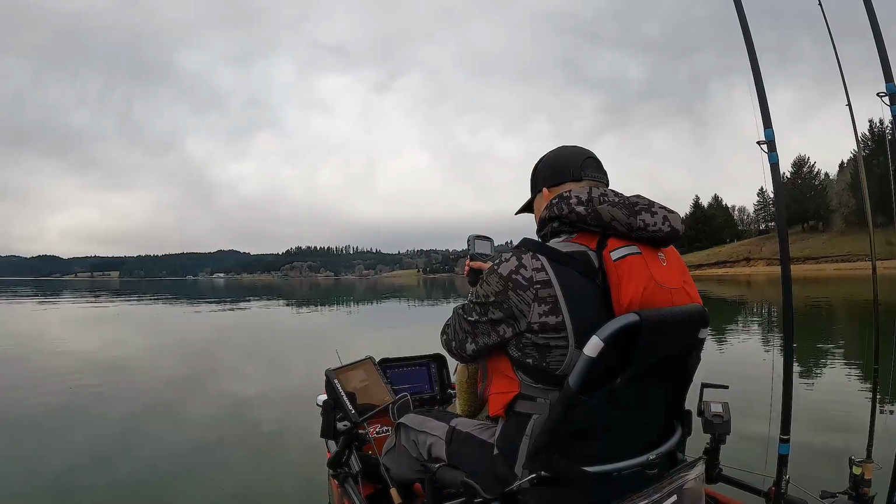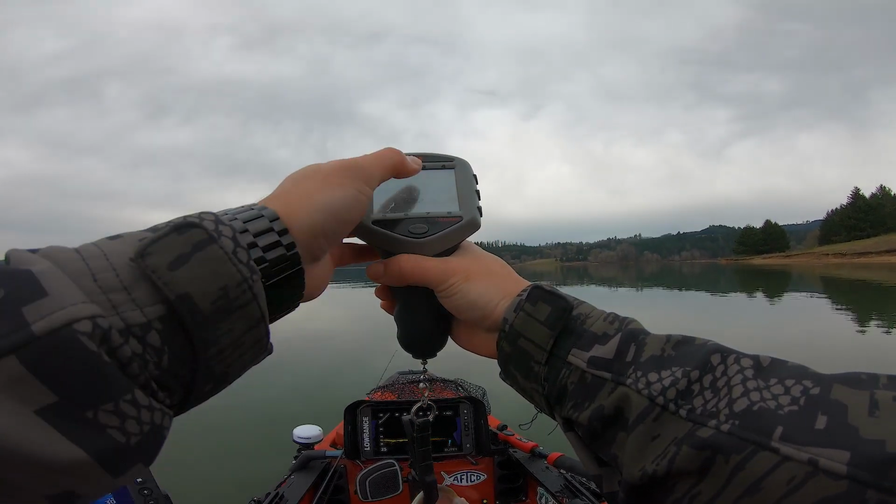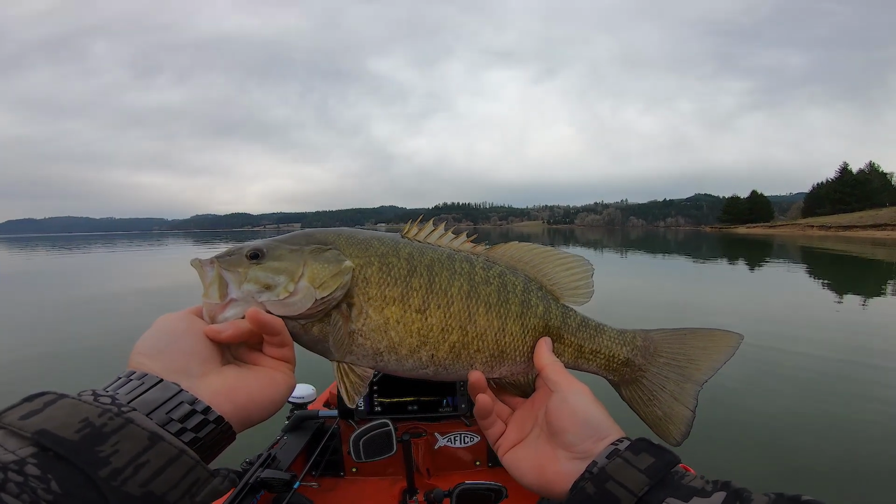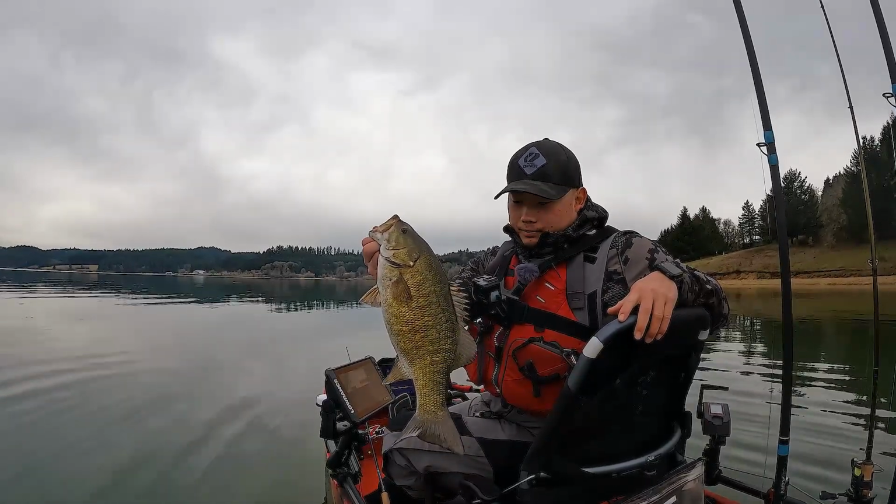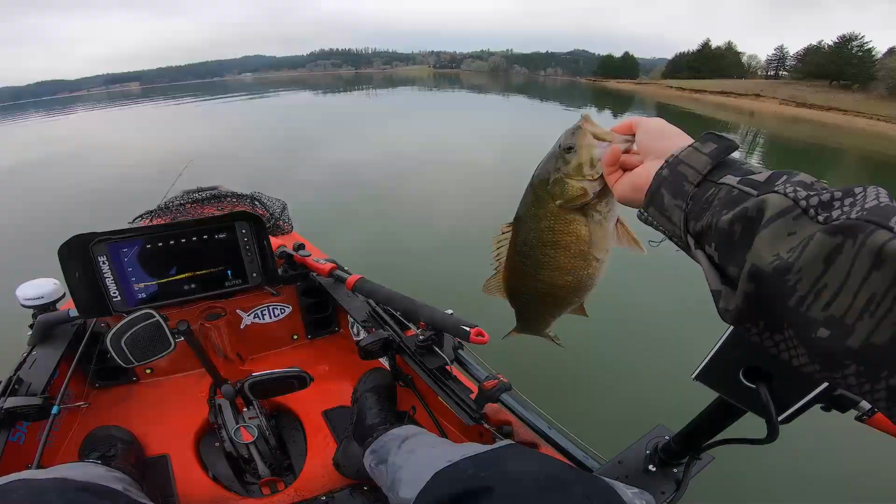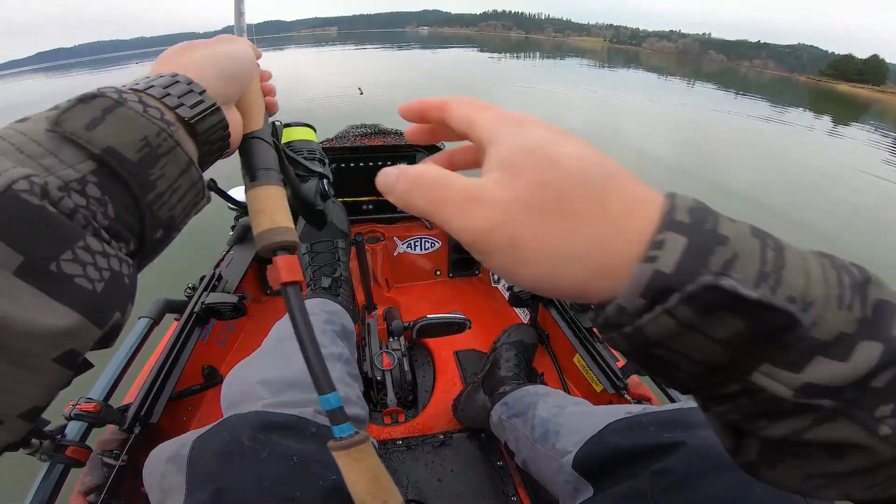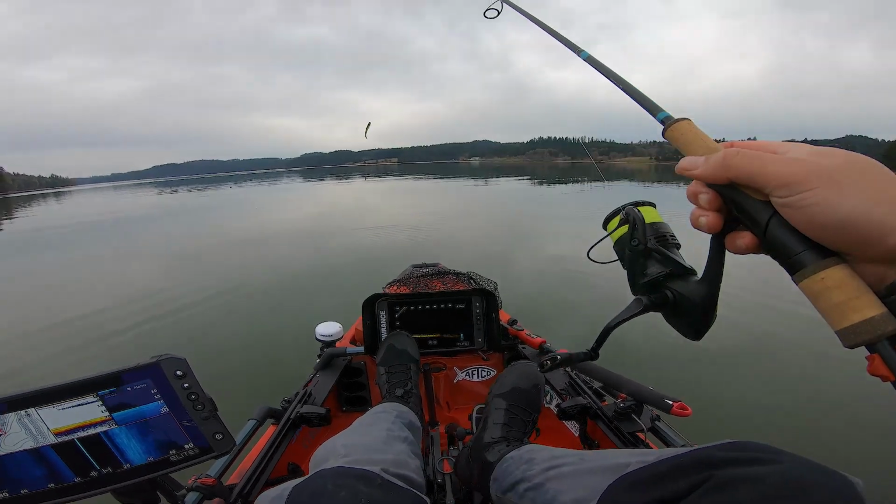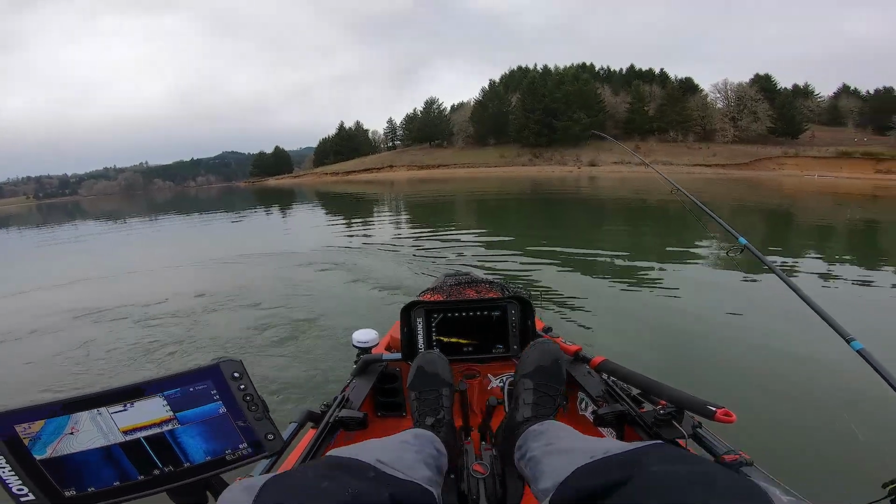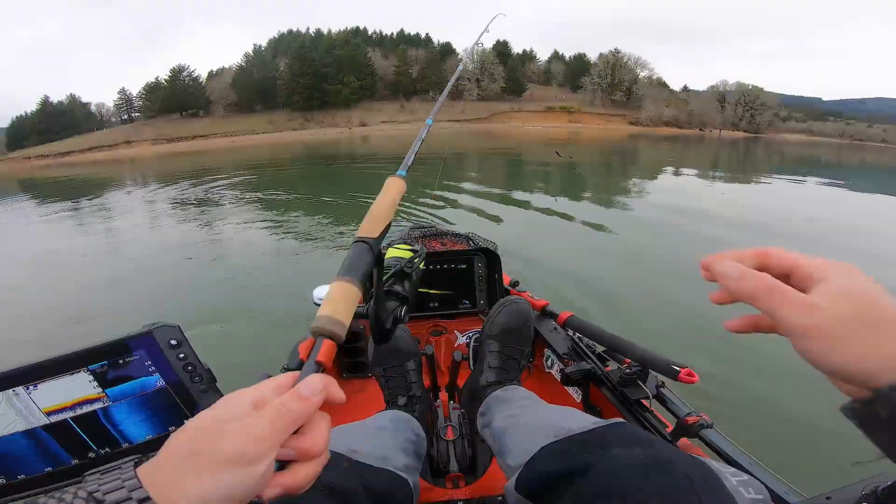Scale zeroed. 3.10. 310. Nice little chunk. 3-pounder. Alright, 310. Figuring something out. Secondary point. A little bit of structure. Gets it done. Time to let her go. Peace. Alright, alright. We're working on something. No giants yet, but take it. A little slow in the morning. Figuring something out though. That's 3 bites in less than 10 minutes easily.